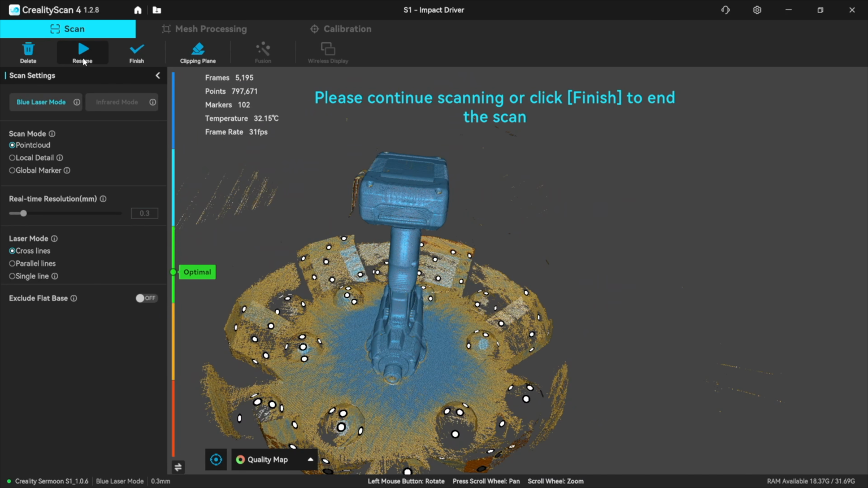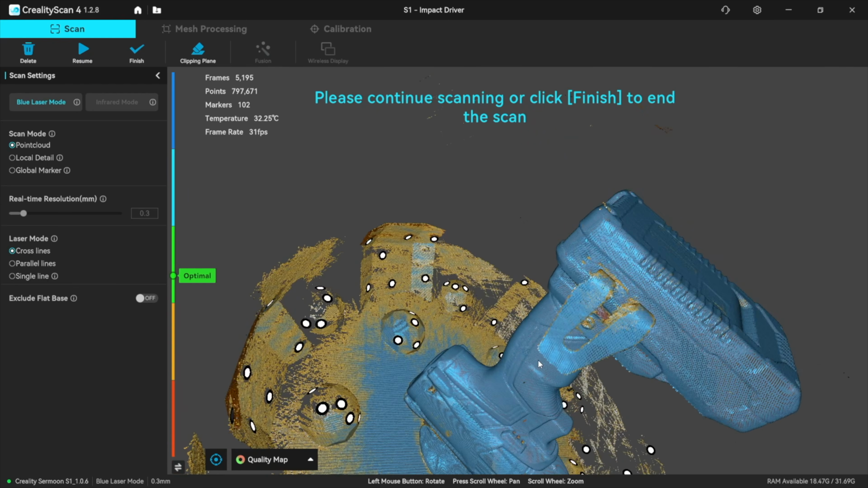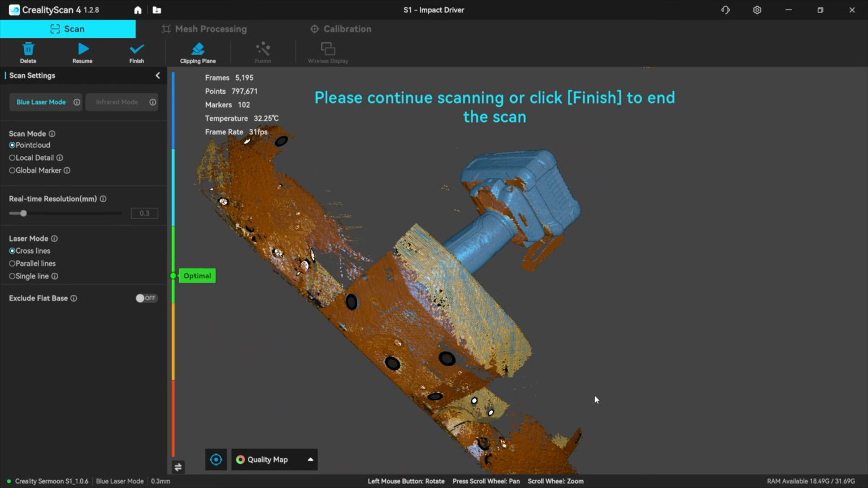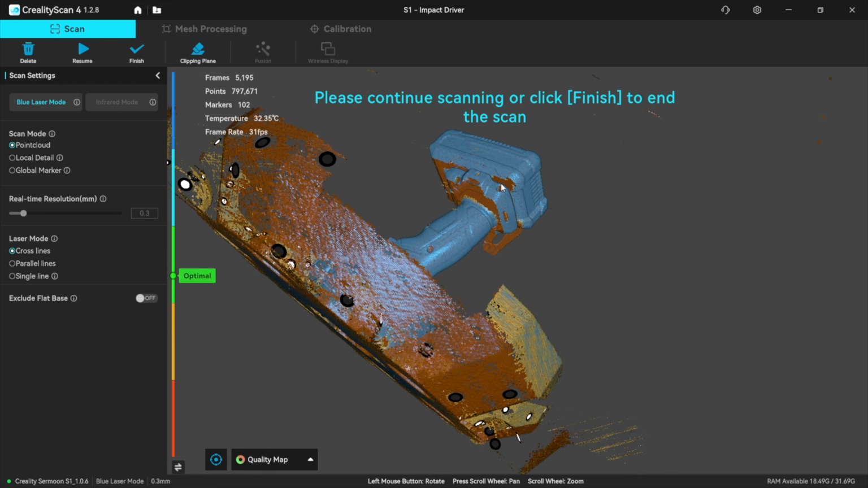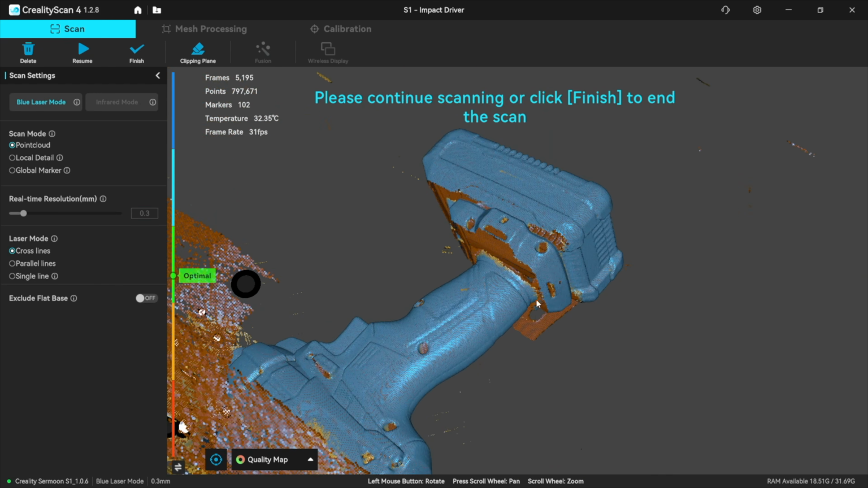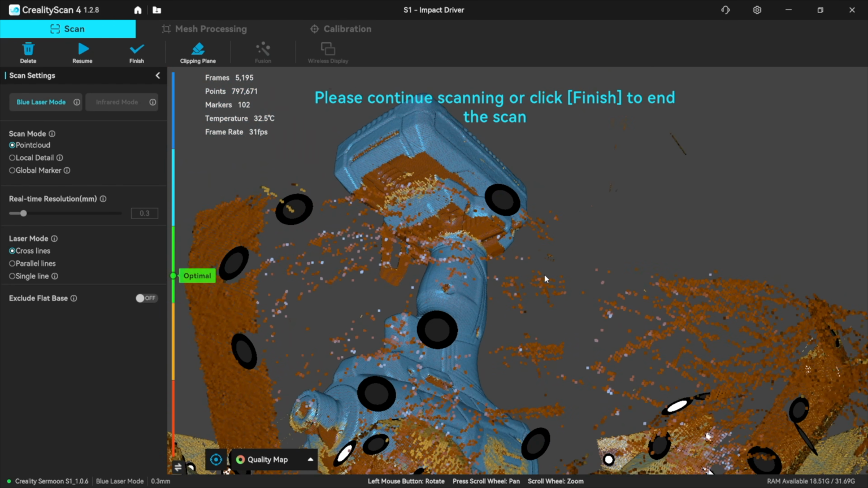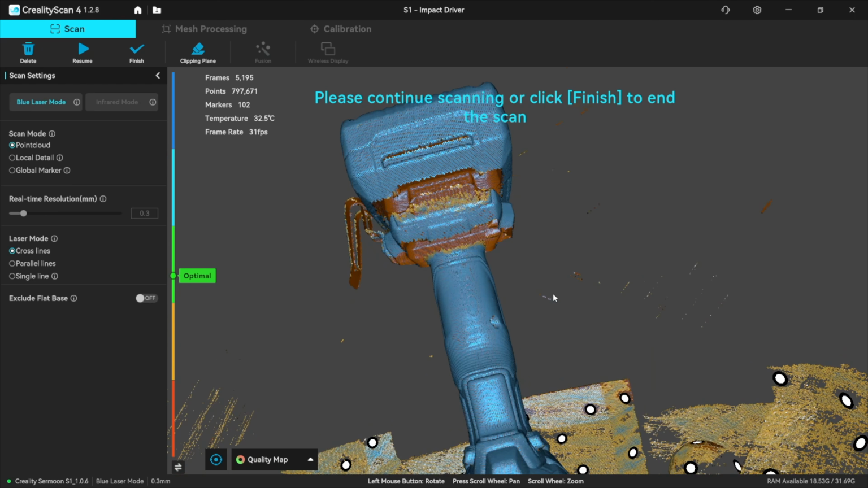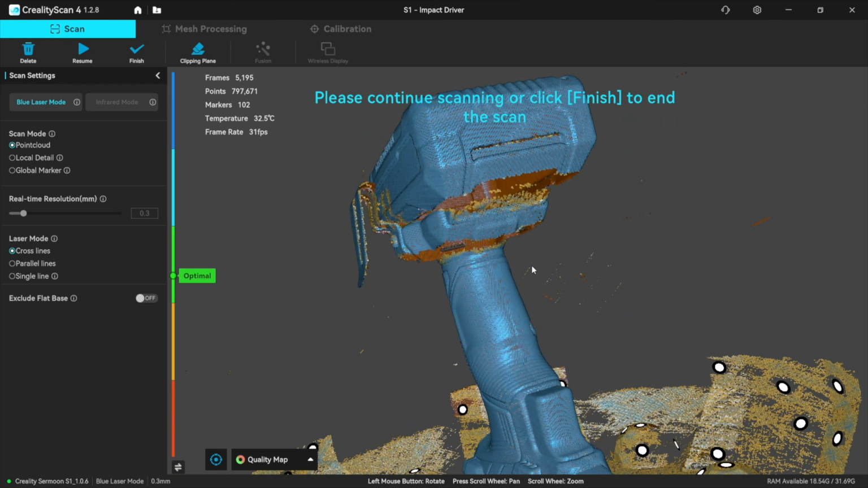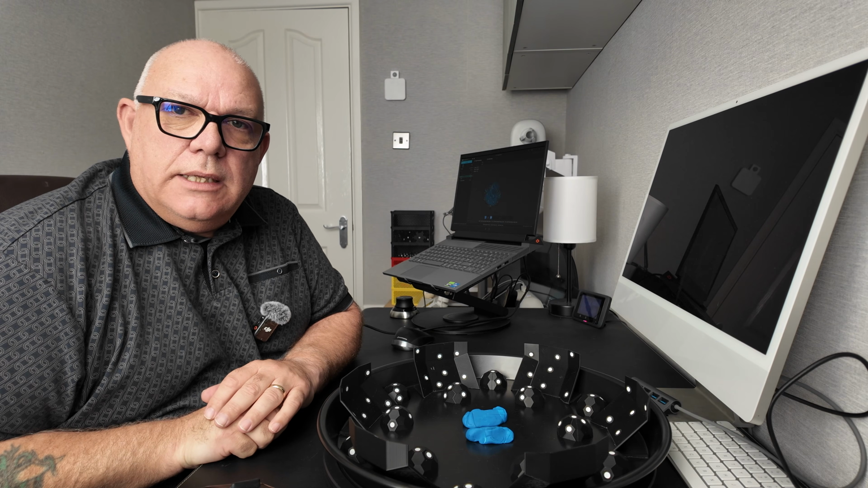So look where we are. I think I've got a fair bit of that in there. Little bits round there. Hopefully it'll be on the other scan. Now I'm just demonstrating the cross lines at the moment. So that's probably a perfect example of where you put the parallel lines or the single line in and get it round there as well. But let's just have a look at how the cross lines does. Okay, let's process that then.